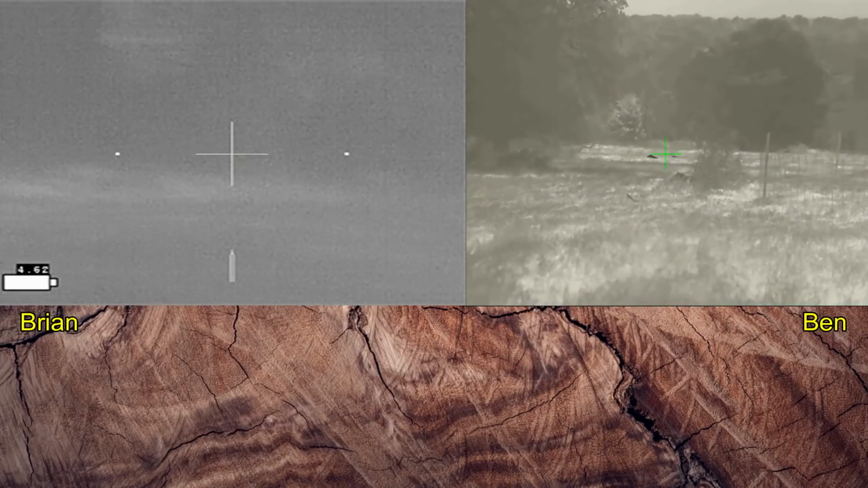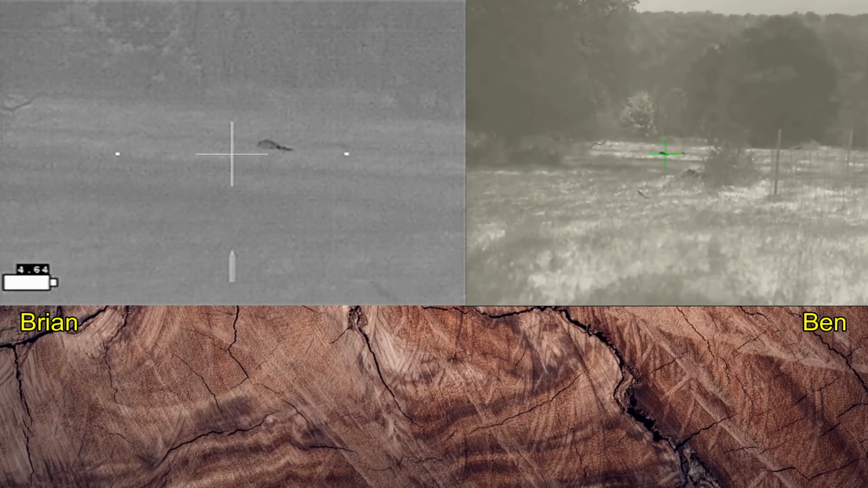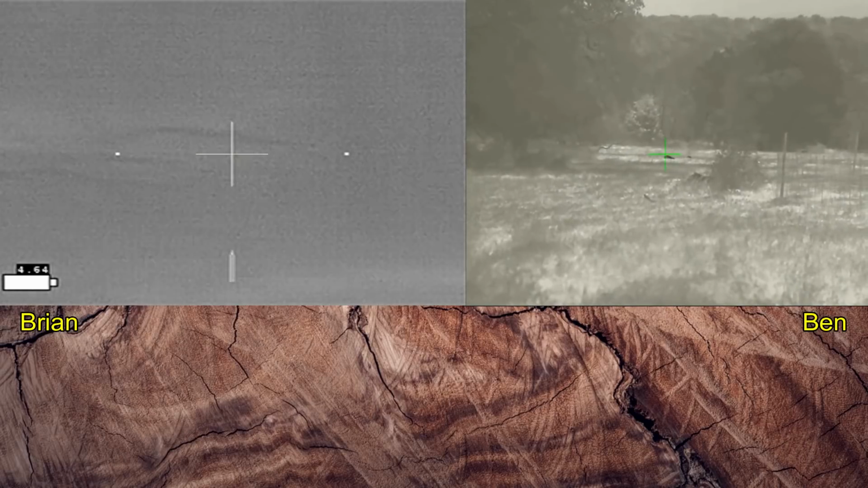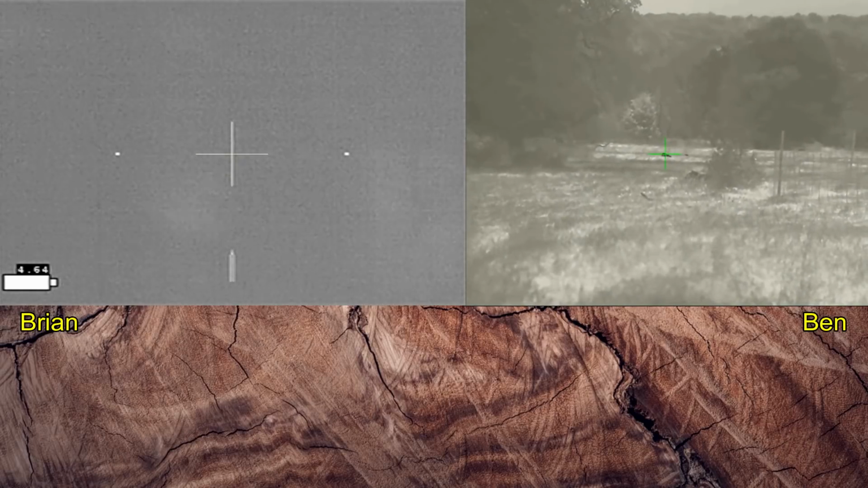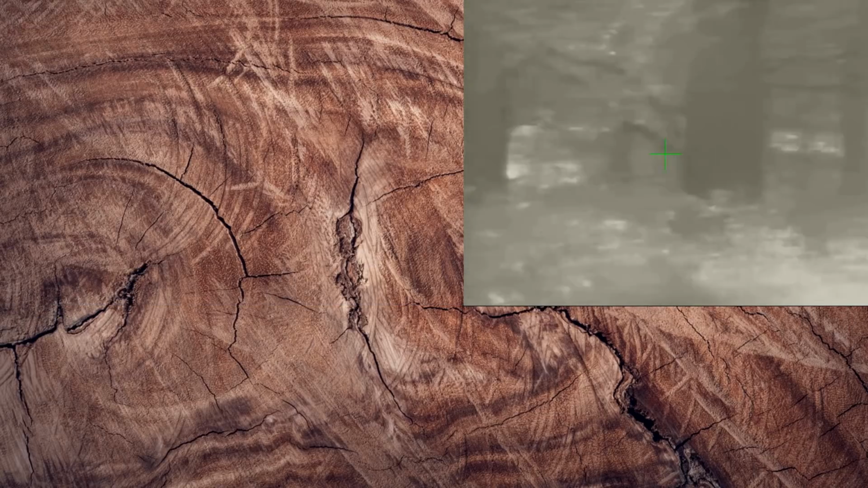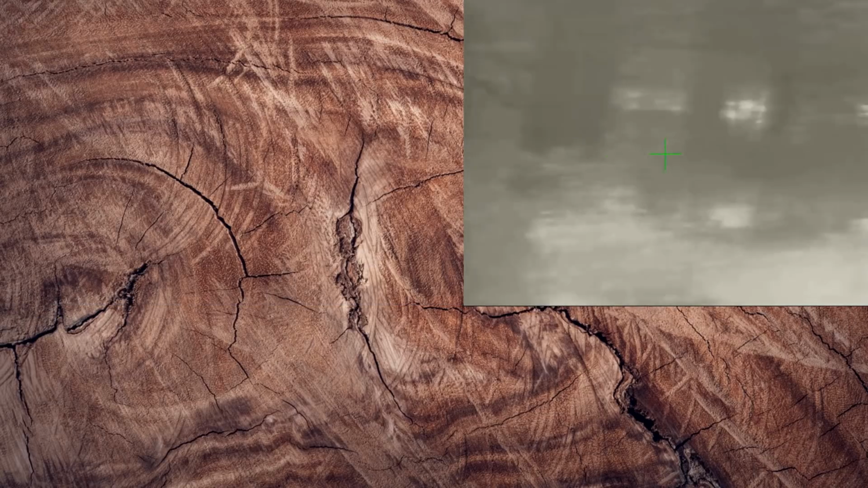I still got one squirming from our openers. You want me to shoot it? Yeah, go ahead. Safe. Safe. Fist bump. Bam.